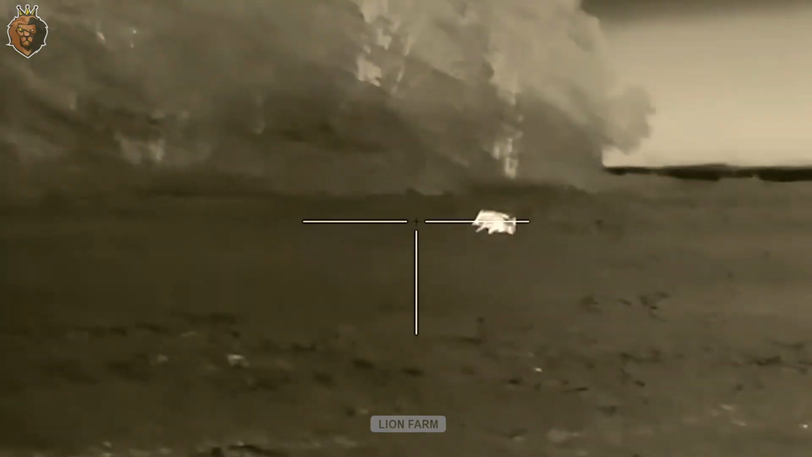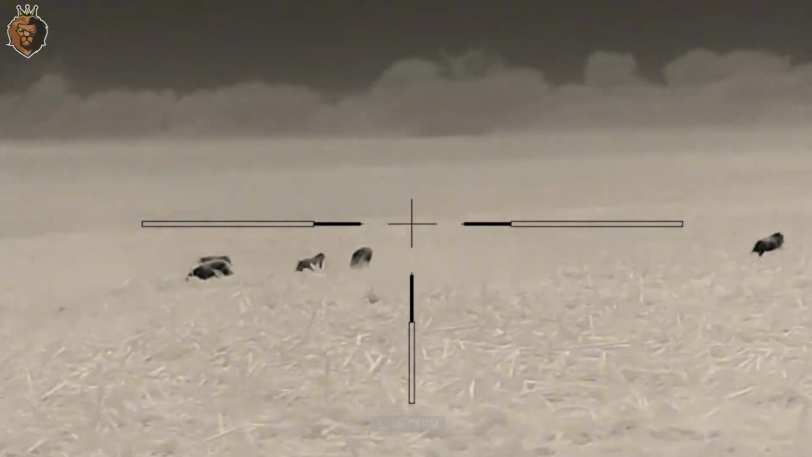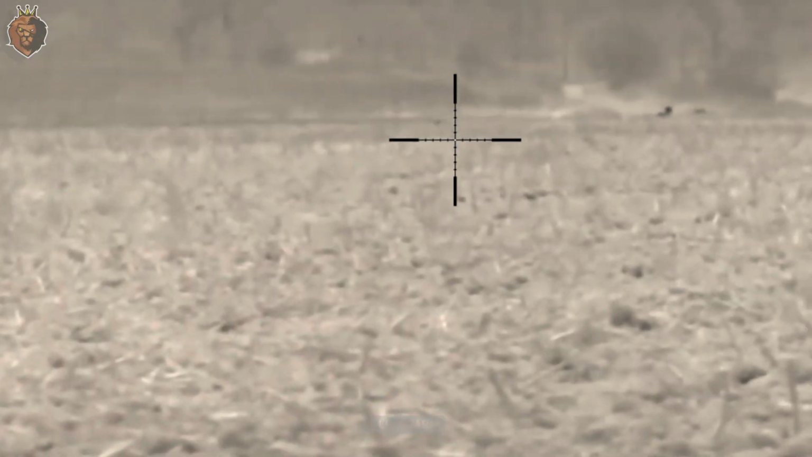A fast-moving boar presents a real challenge for Ronald using thermal imaging. He must anticipate its direction and speed. One smooth sweep of the rifle and a perfect trigger pull, the prey drops in the middle of the field. His seasoned instincts make all the difference.